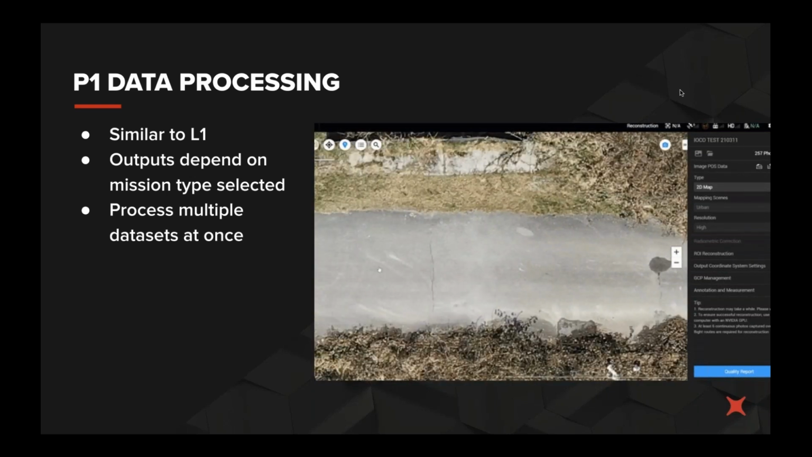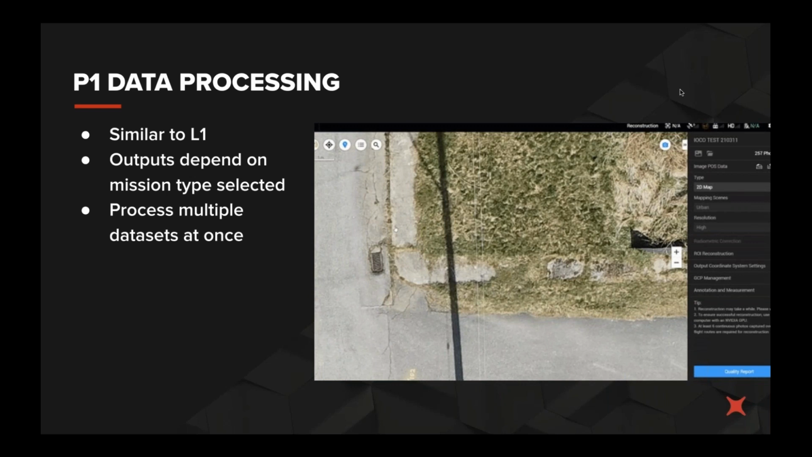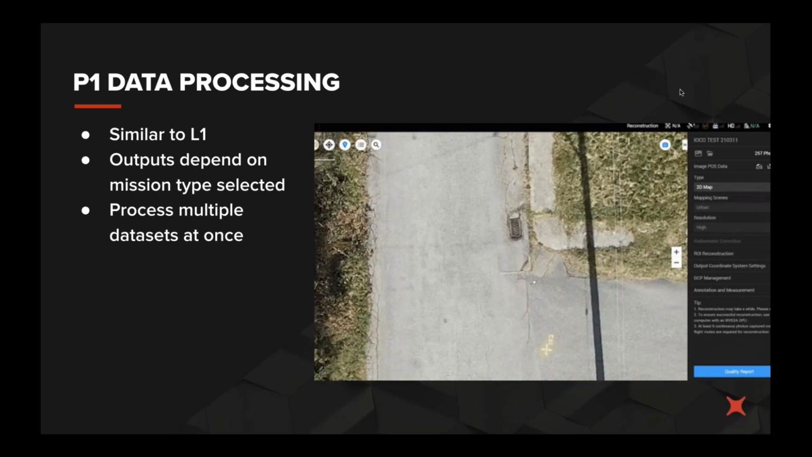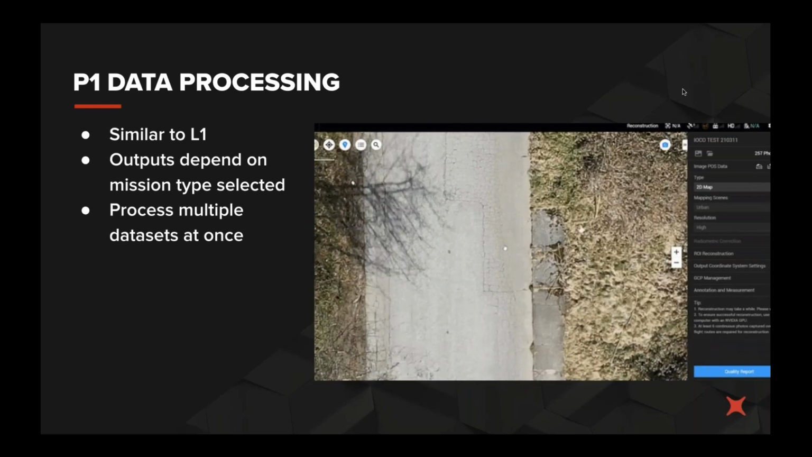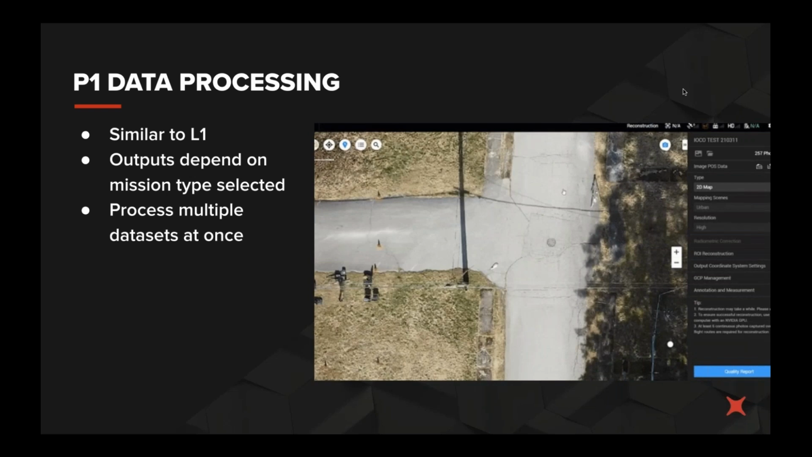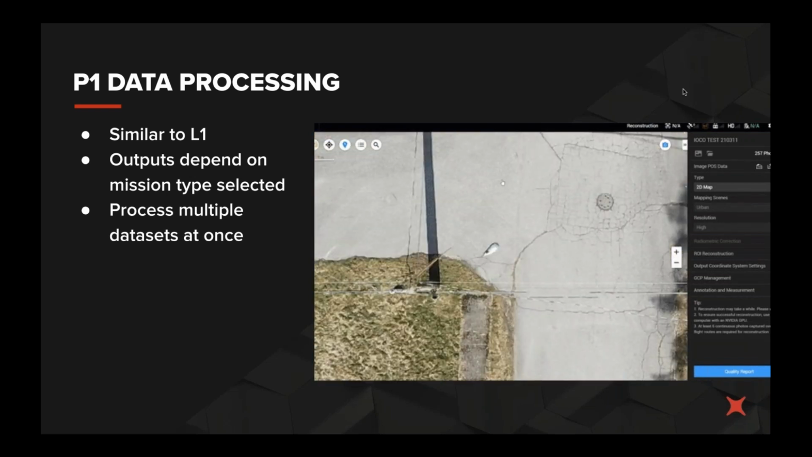Now, when we moved the data set to third-party software to do further analysis, we exported a 2D orthophoto and a 3D point cloud in the LAS format.